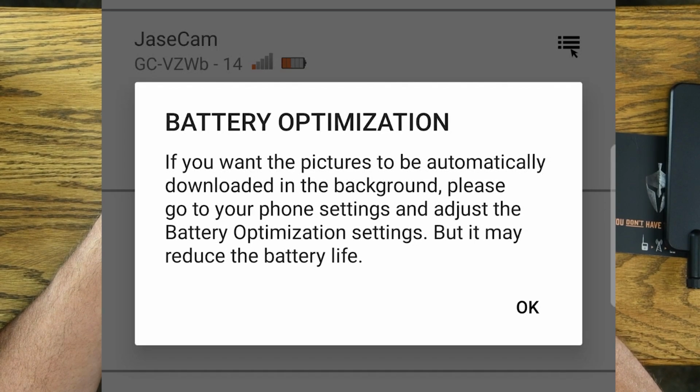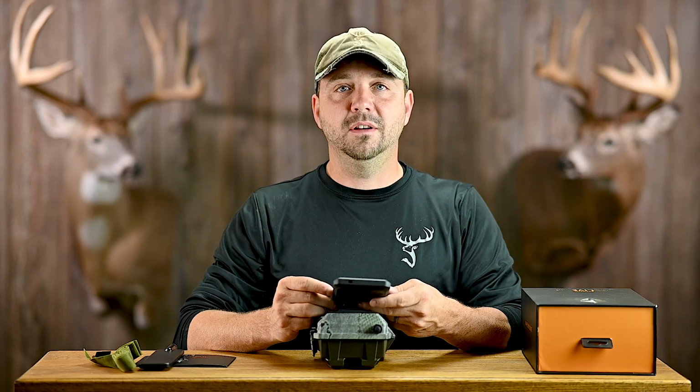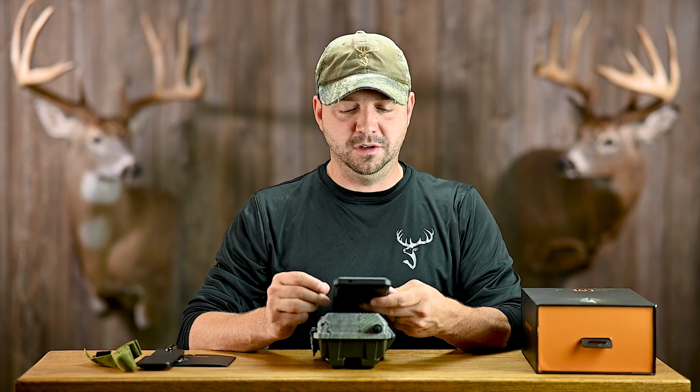Once you register, it's going to ask permissions for access to media and files on your phone. Hit allow. Battery optimization: if you want pictures automatically downloaded in the background, please go to your phone settings and adjust the battery optimization settings. It may reduce battery life. So hit OK there.